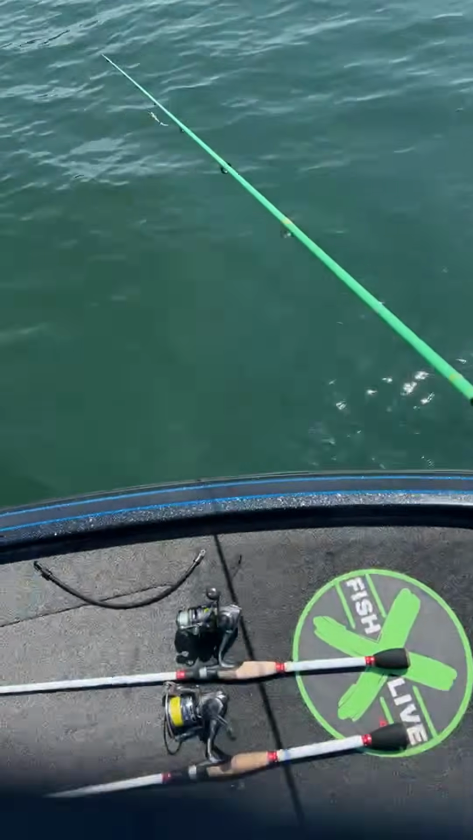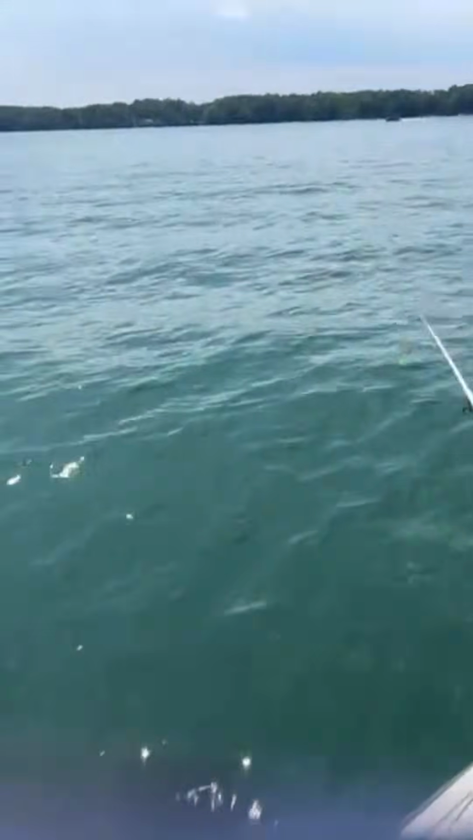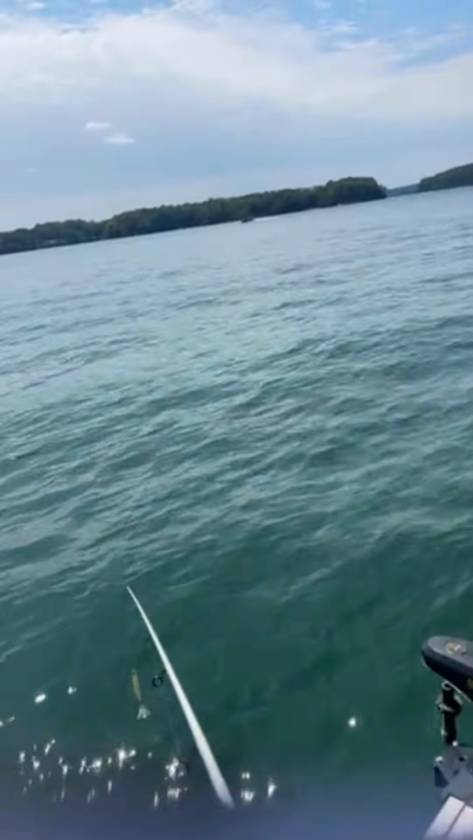Oh my goodness, guys, I see something. Let's see if I can sneak up on these fish and get them to bite.